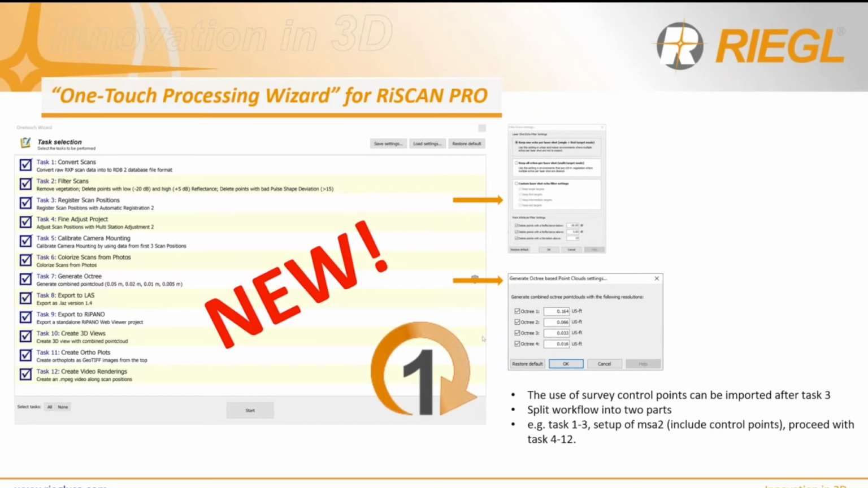Now I'm sure that as our development gets better with this wizard, there's going to be a task in here to make use of server control, and it'll probably just direct you directly to MSA2, which is step 1 through 5.